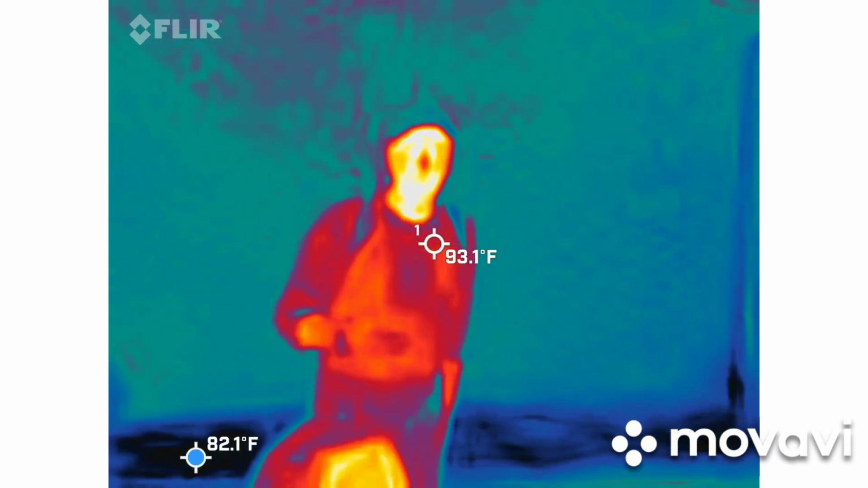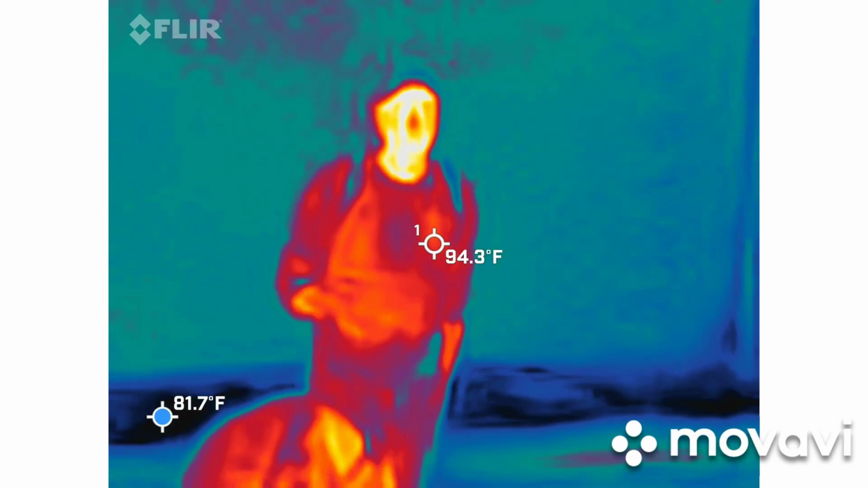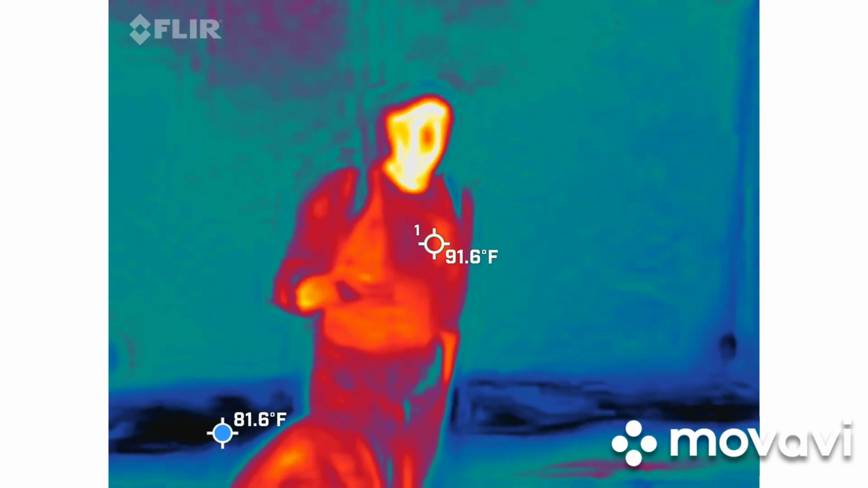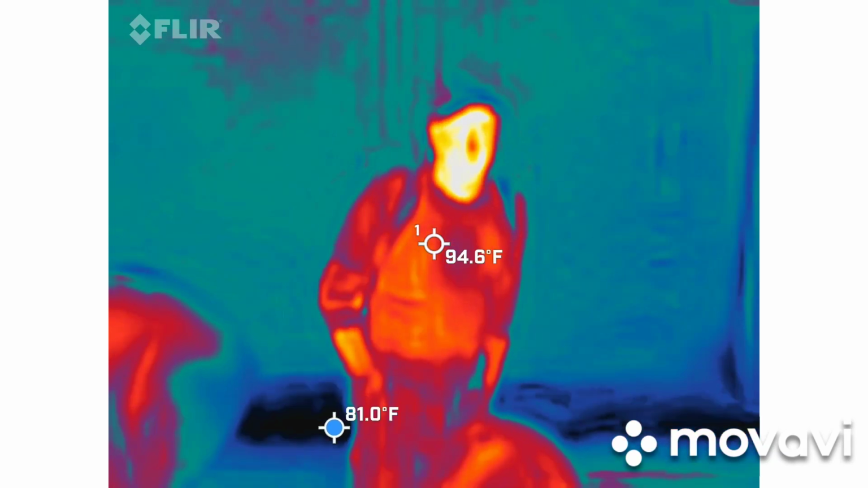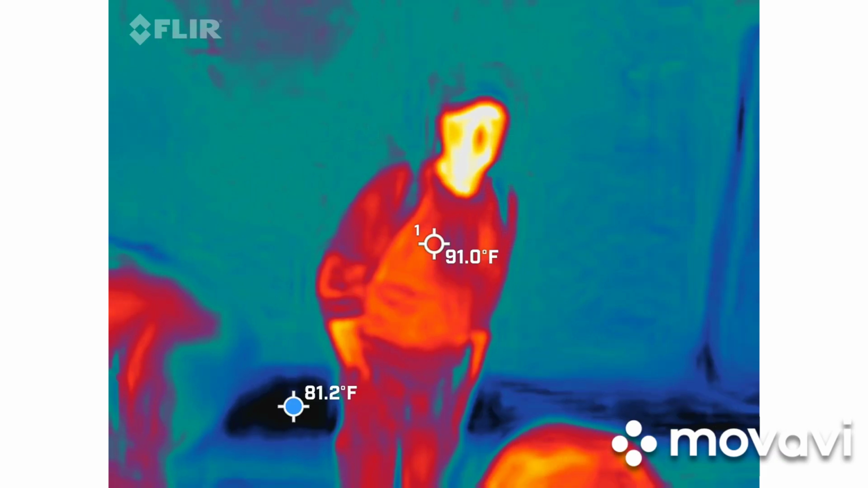You're also going to try to keep the sky out of view. The reason why is there's no surface on the sky. The blue dot is going to automatically default to the sky if it's in view. Some of these spaces, it's going to be impossible to keep the sky out of view. Do your best. But yeah, nice slow movements make for a nicer, easier video to watch. Nobody likes a shaky cameraman.